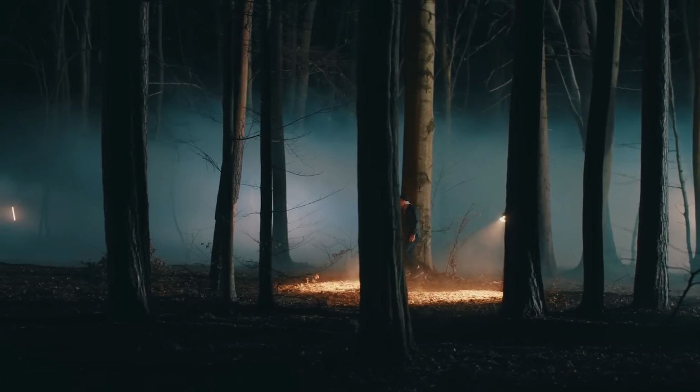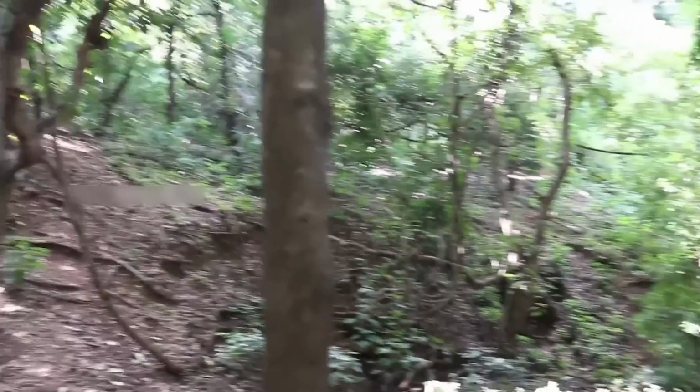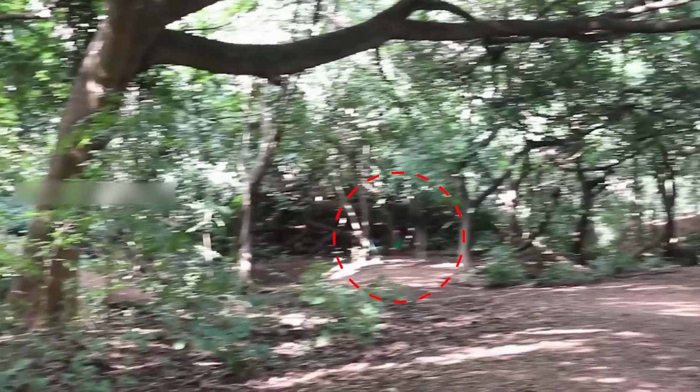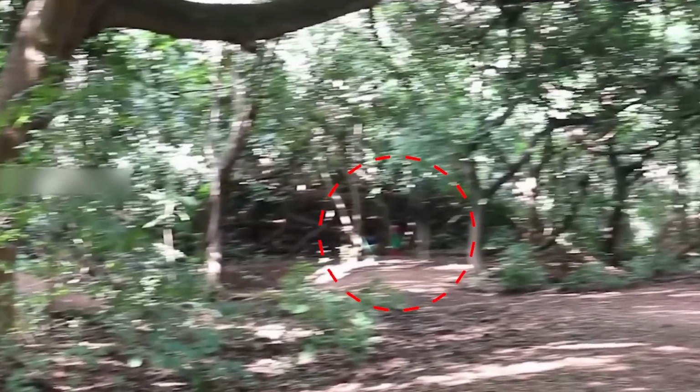Figure of fear. Deep in the woods where the trees whisper secrets to the wind, a chilling presence lurks. Caught on camera, a ghostly figure stands eerily still, shrouded in shadows. But when zoomed in and slowed down, the truth reveals itself. The faint outline of a face, the glow of eyes, and the unmistakable sense of dread.